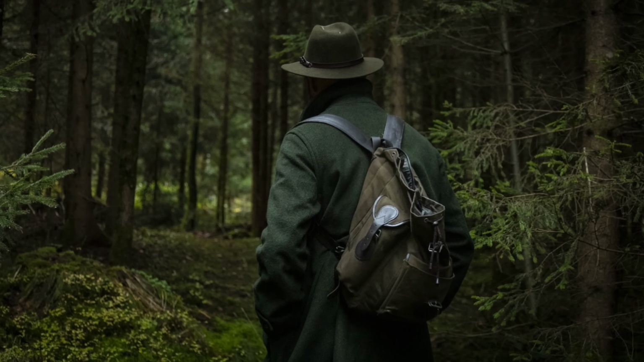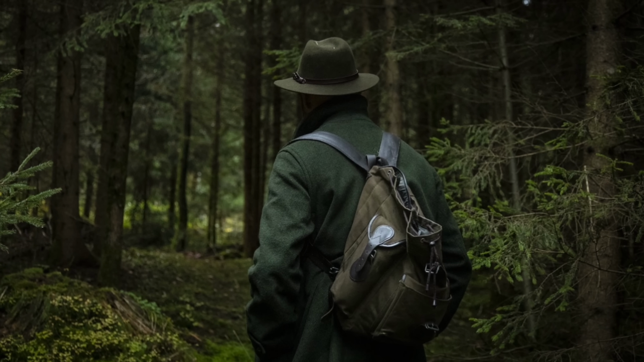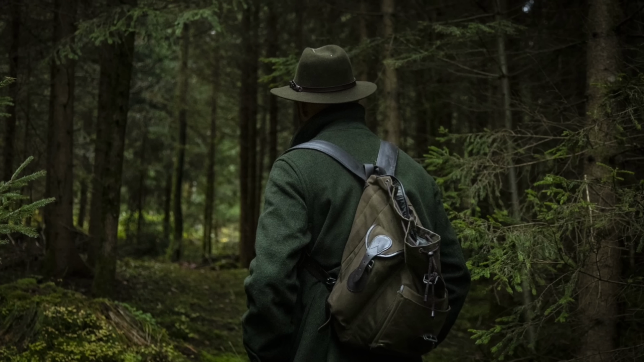Just imagine being in his shoes here, just innocently hunting, and then all of a sudden a man rushes you with an AR. This shows us that people can be just as scary, if not scarier, than the creatures that roam the woods.